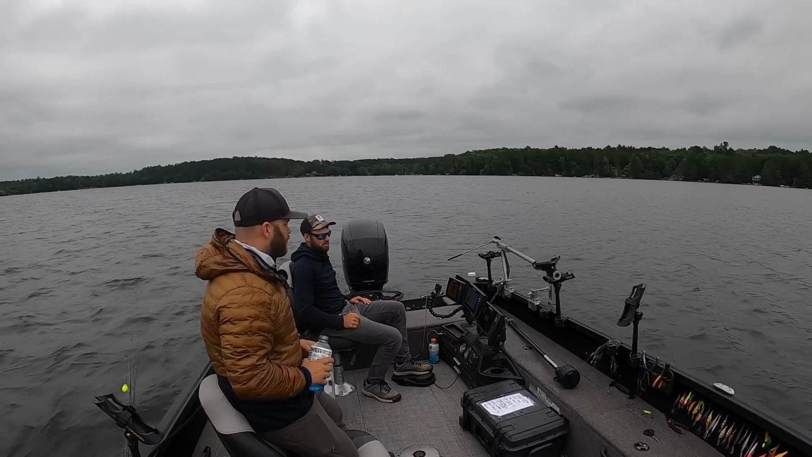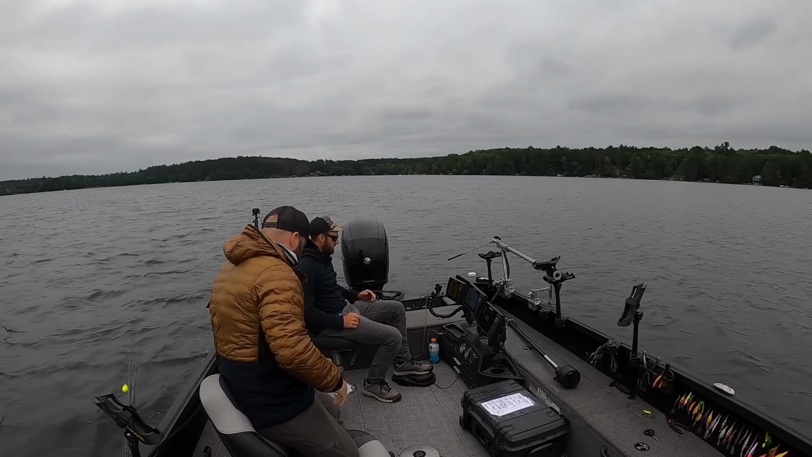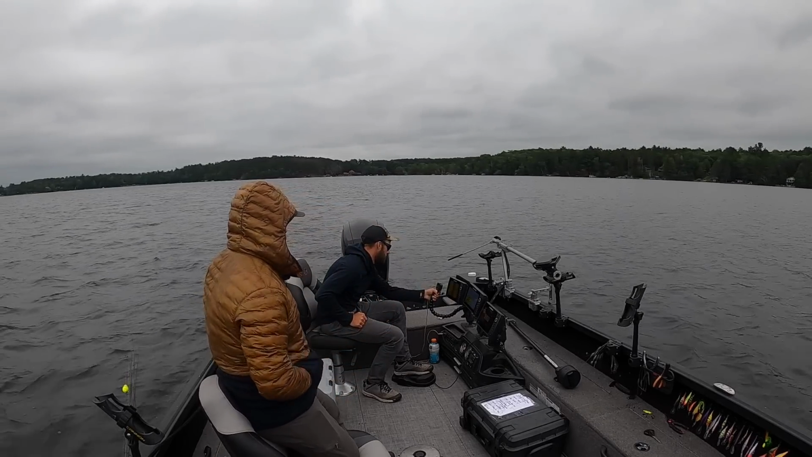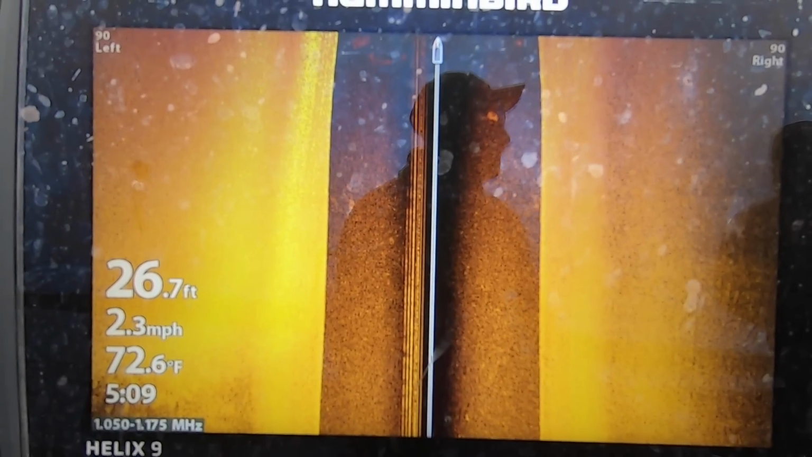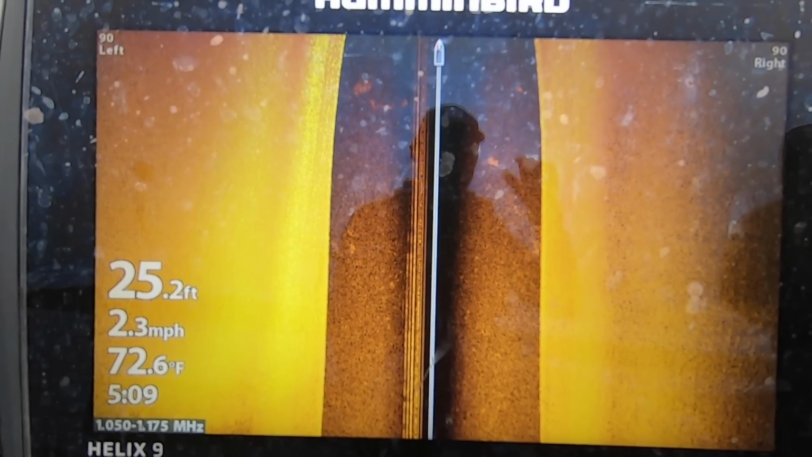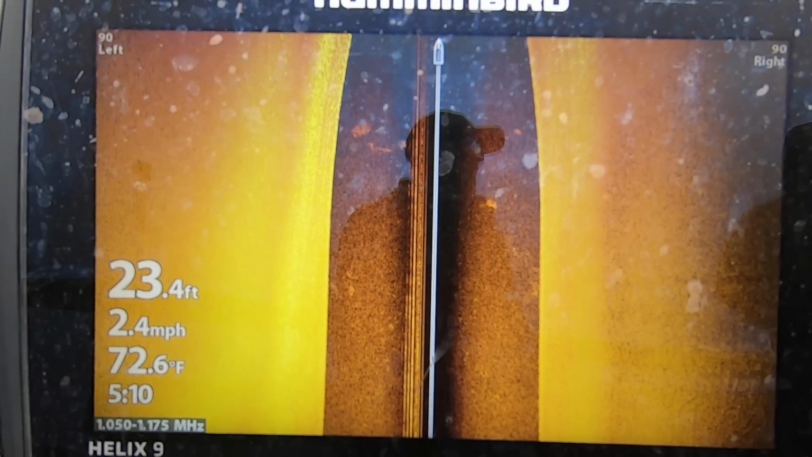This one is a hump. It comes out of 30 feet, tops out at, looks like 6, and we're going to see what it is. Now, we're coming down in here on side imaging. Our primary objective right off the bat is going to be how deep are these fish? Or how deep is this weed edge? Because that is going to be our fundamental basis on a lot of the depth we're going to be looking